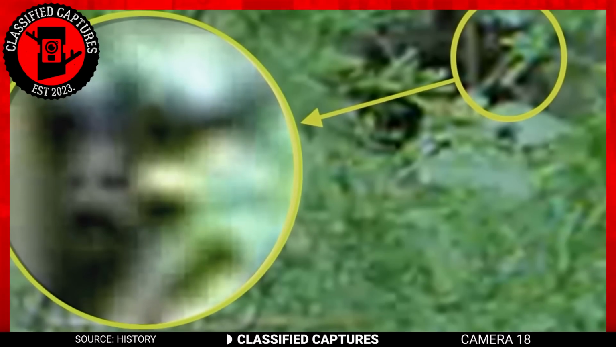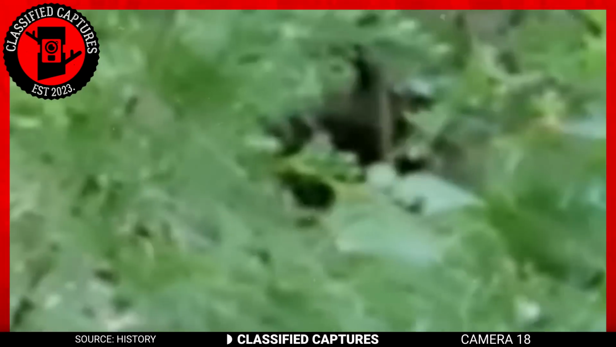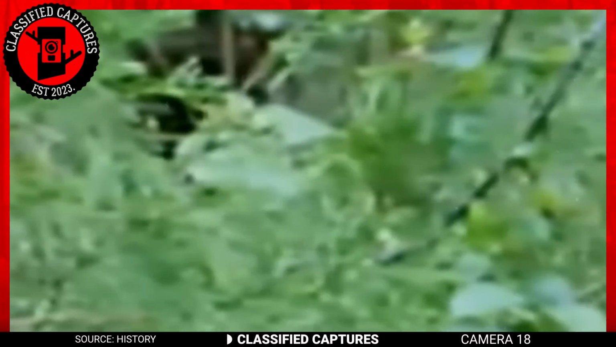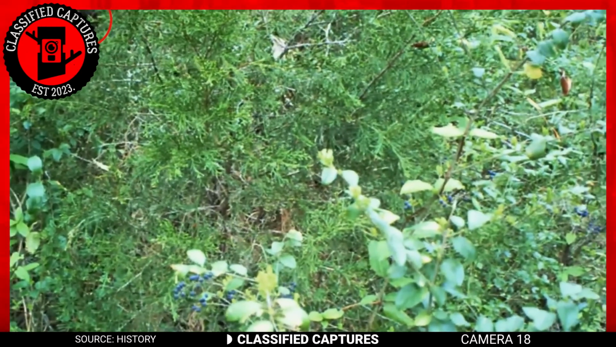Zooming in on the footage, he makes out a snout hiding behind the trees a few feet away from him. Upon further examination, it was concluded that that was possibly a dogman. Now, you have to understand that these creatures are very dangerous, and this man was very lucky to have walked out of the woods alive. He might just be one of the few that have encountered this creature and lived to tell the tale.